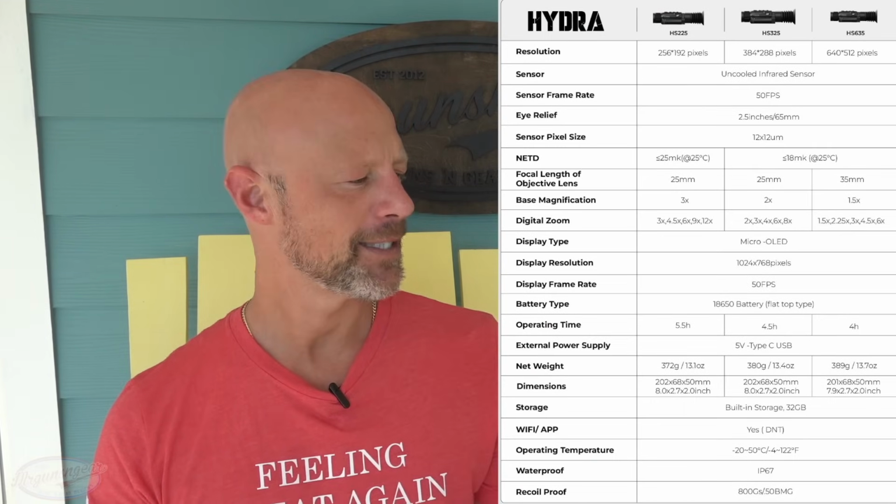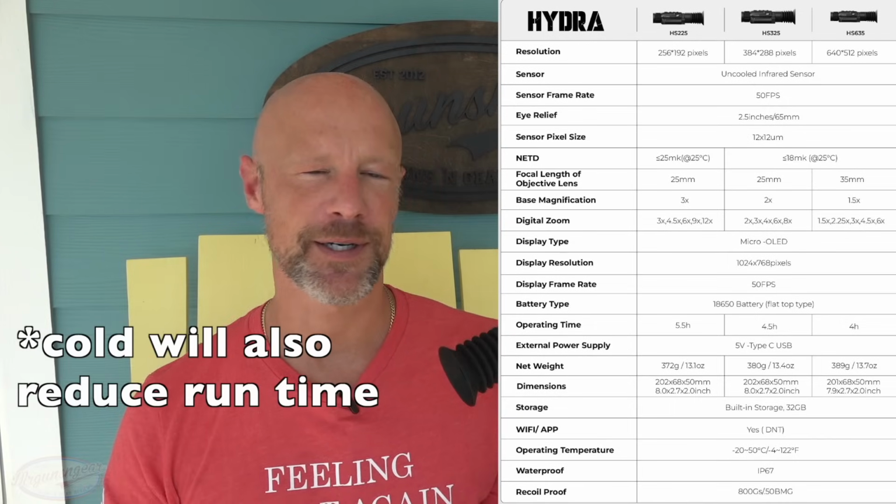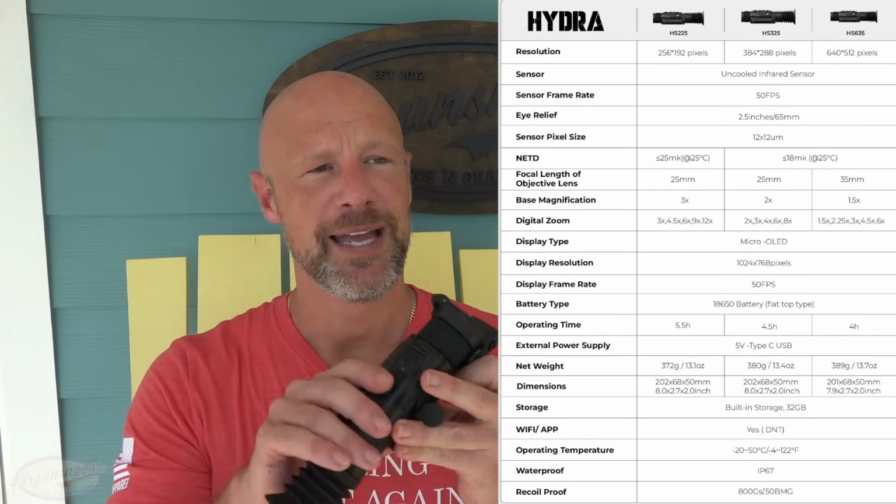Battery life should be here on your screen. What I've seen on the battery life is that it actually works a little bit longer than that. I'm guessing somebody had a different setting on there than I had, but I'm getting about 1.5 times what the actual advertised battery setting is, which is good. That's exactly what you want. Some of that I'm sure is going to be due to if you're recording or zooming in and zooming out all the time, those sorts of things. Just going to put a little bit more draw on the Optic, but all in all, pretty slick little optics here in my opinion. The HS325, if you are somebody who is just looking to get into thermal, I 100% would recommend it without question.